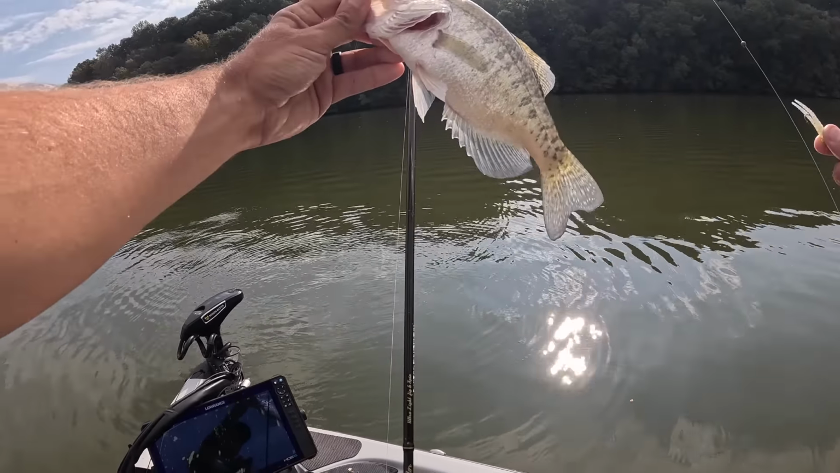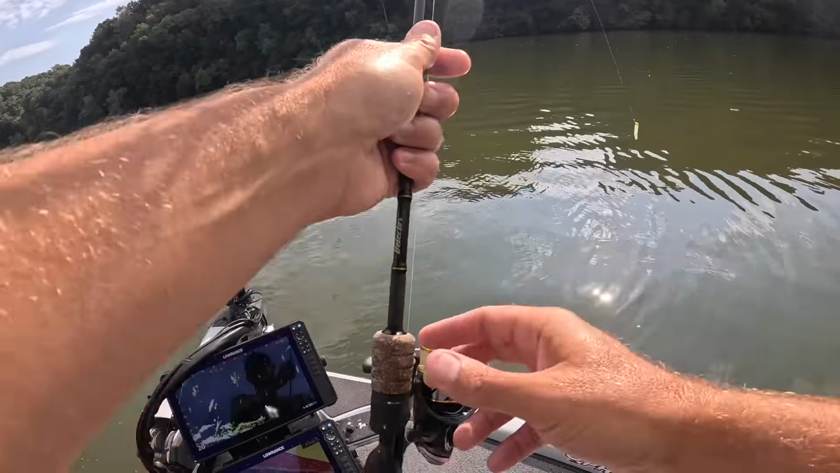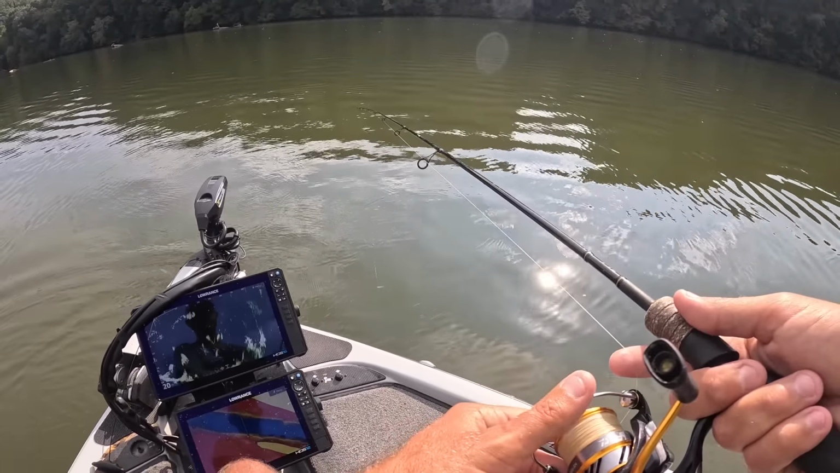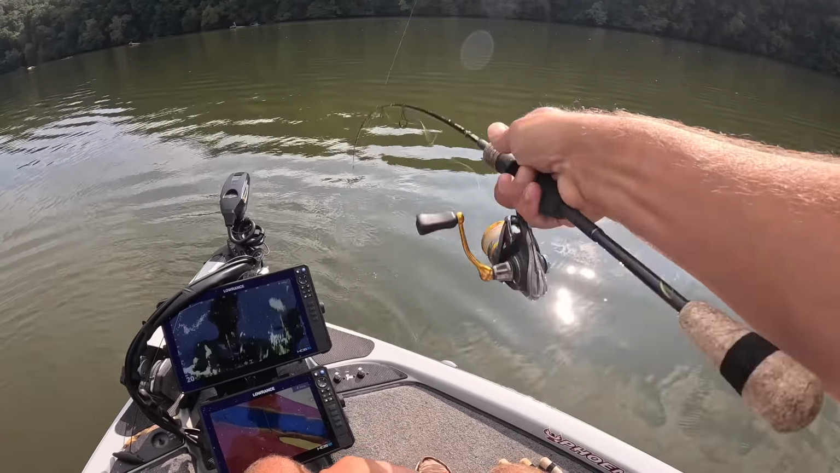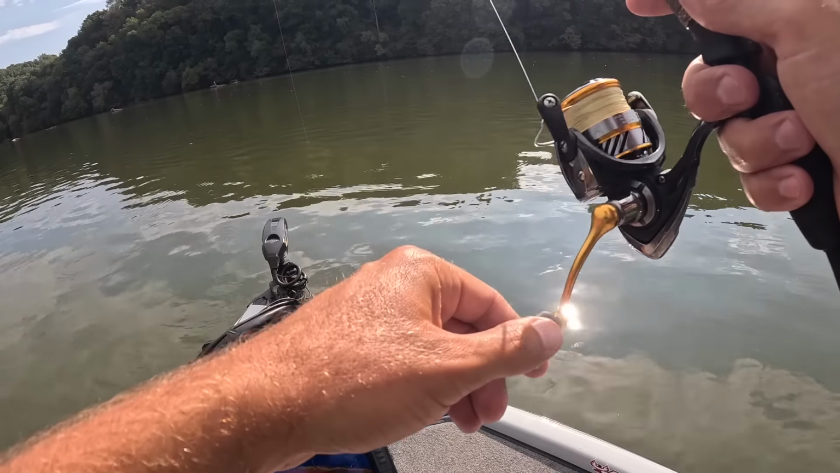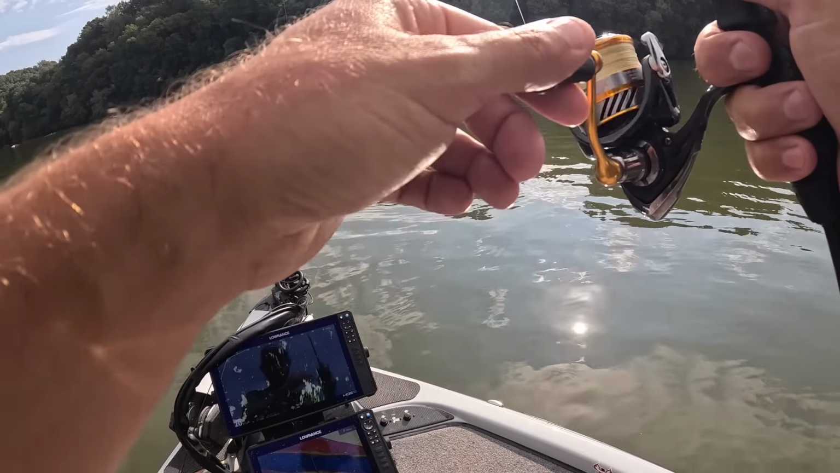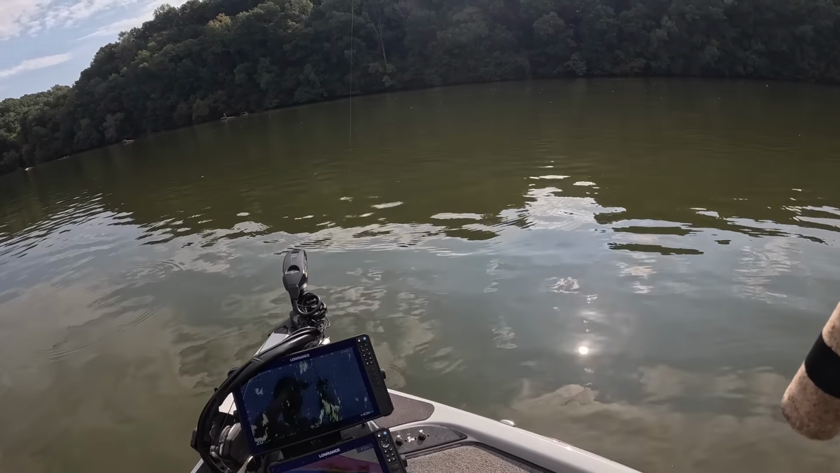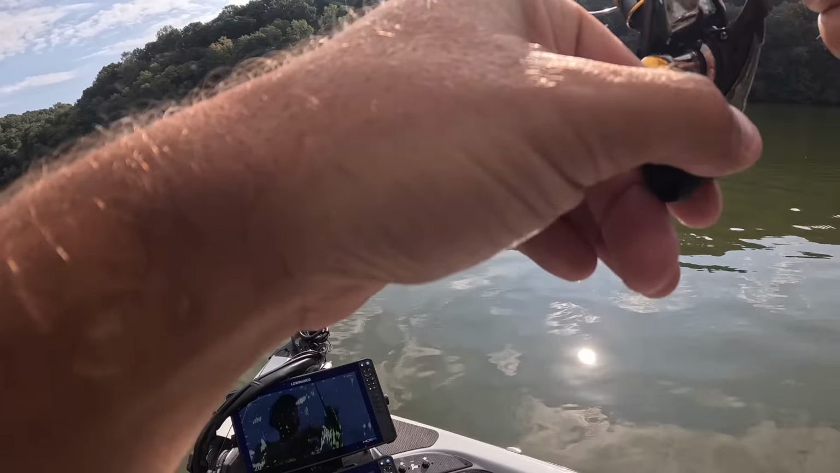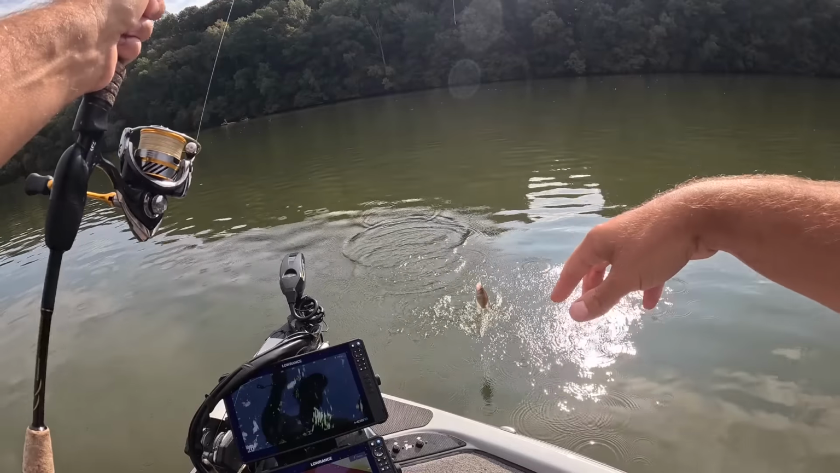Pretty fish. Not a great big one. I guarantee you there's some in there bigger than him, but he'll get us started. Here's another one. That's a little bitty guy there.